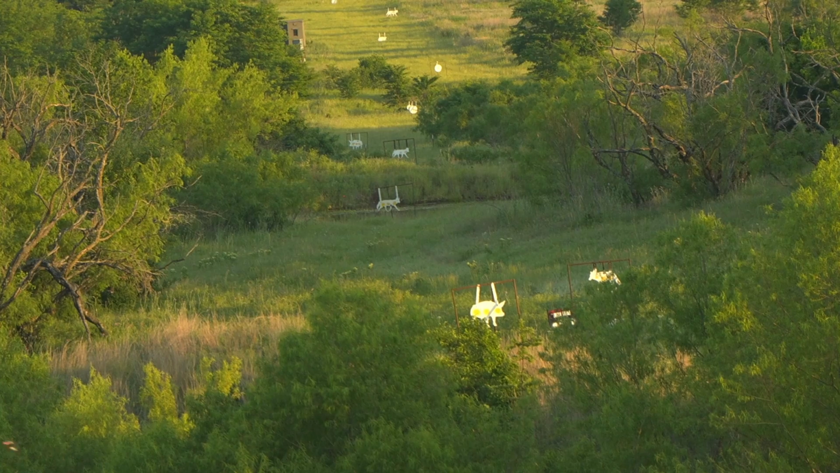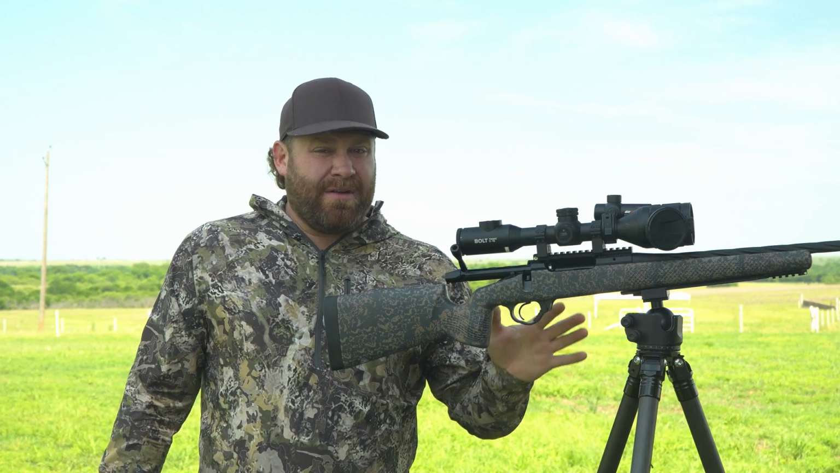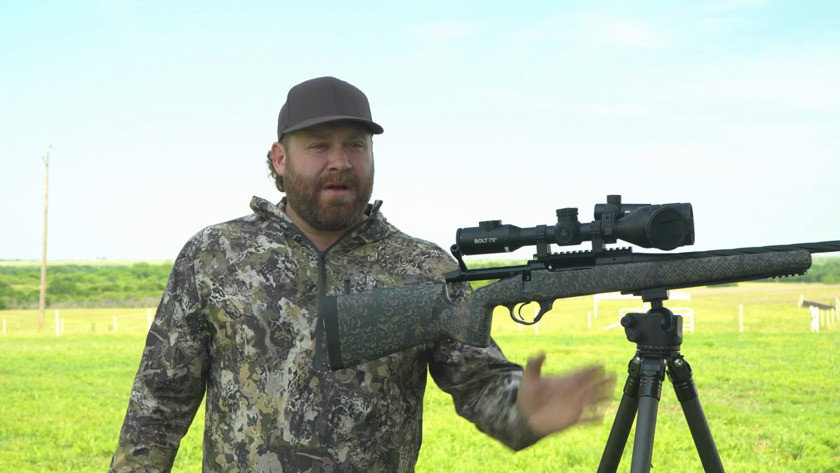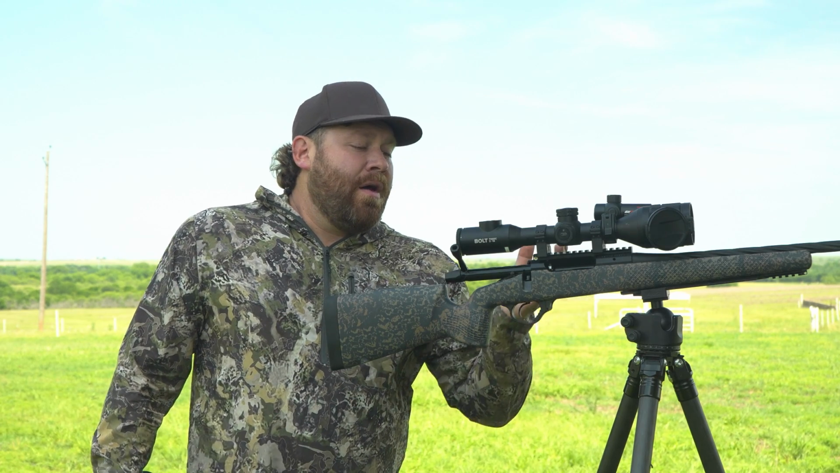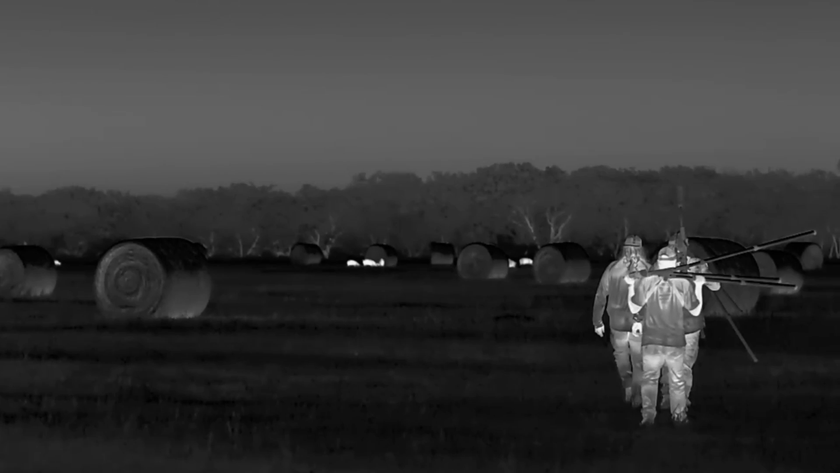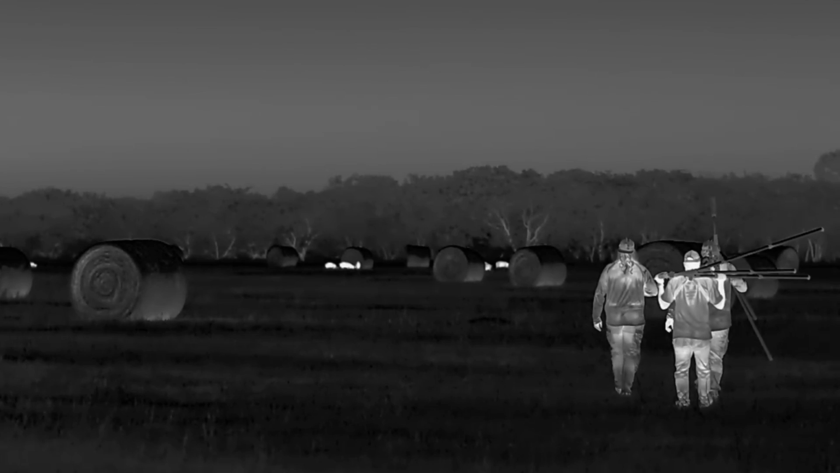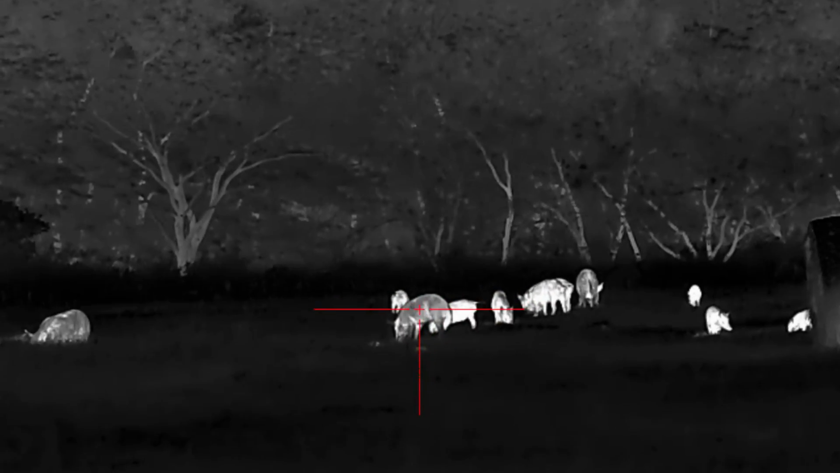This is a Seekins Havoc Element. It's like a 5.5 pound gun in 6.5 PRC, a lot of recoil. It's actually hard to shoot off of a tripod standing. And we saw some pigs, went out to go put a stalk on them, and I put a round in the chamber, or thought I did. Mag wasn't all the way in, so I didn't actually get a round chambered.